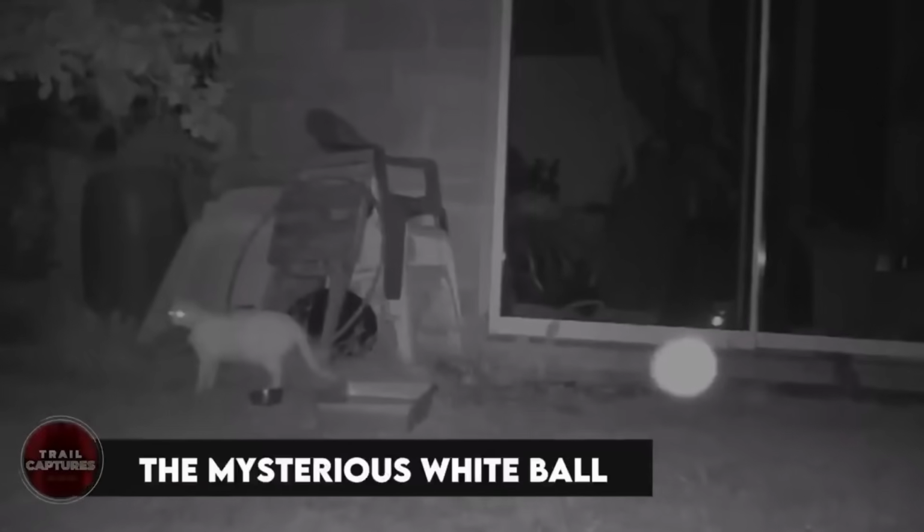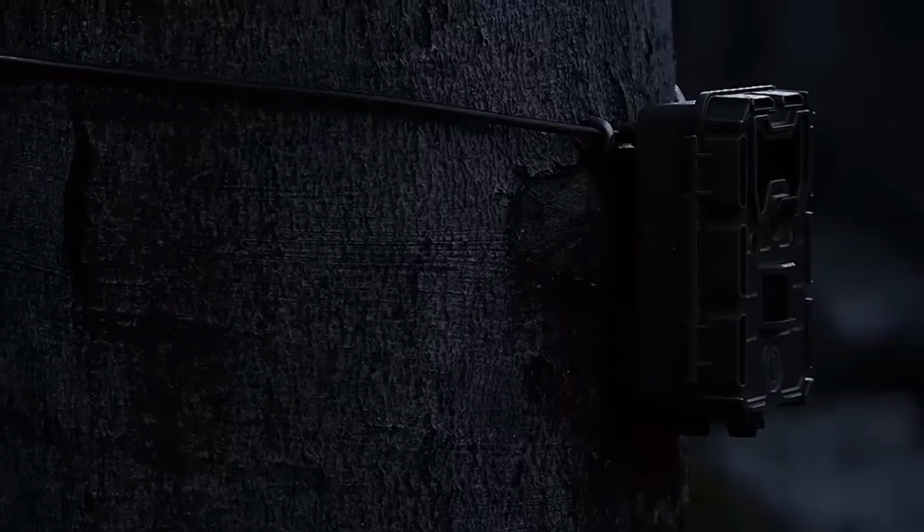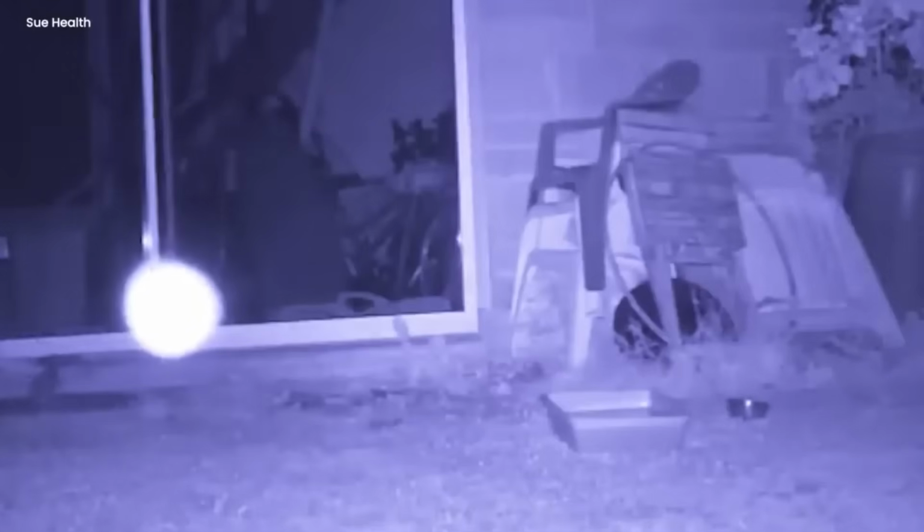The mysterious white ball. One dark and quiet night, a trail camera placed in front of a house managed to catch something truly mysterious. The camera's lens captured a strange, glowing white ball floating through the night sky. It moved with a creepy grace, nearly like a ghostly sphere. The sight was both alluring and puzzling, leaving the curious homeowner and anyone who saw the footage wondering about its origin and purpose.